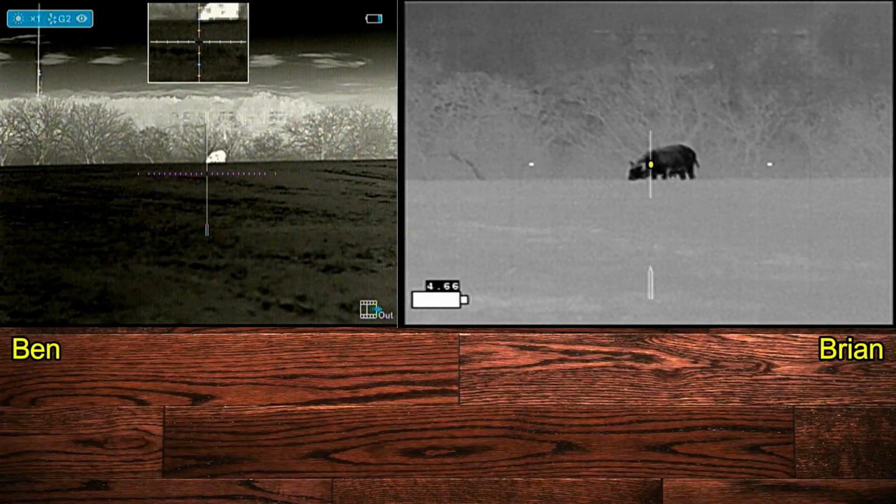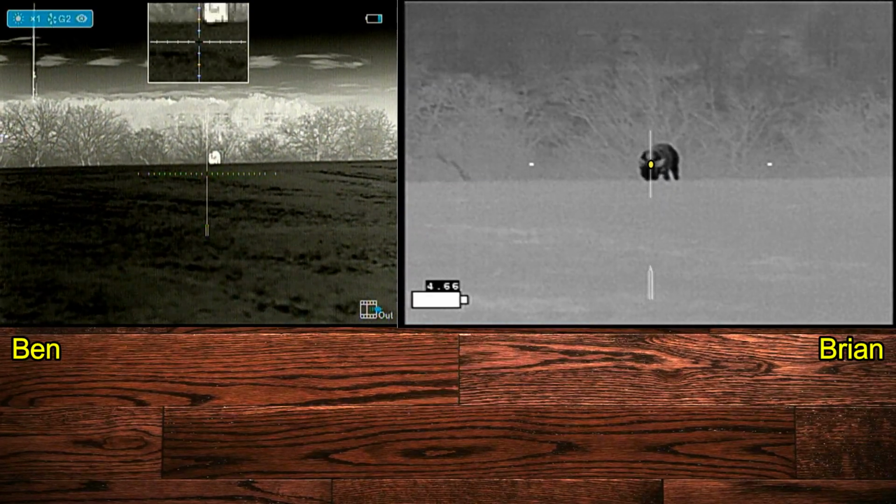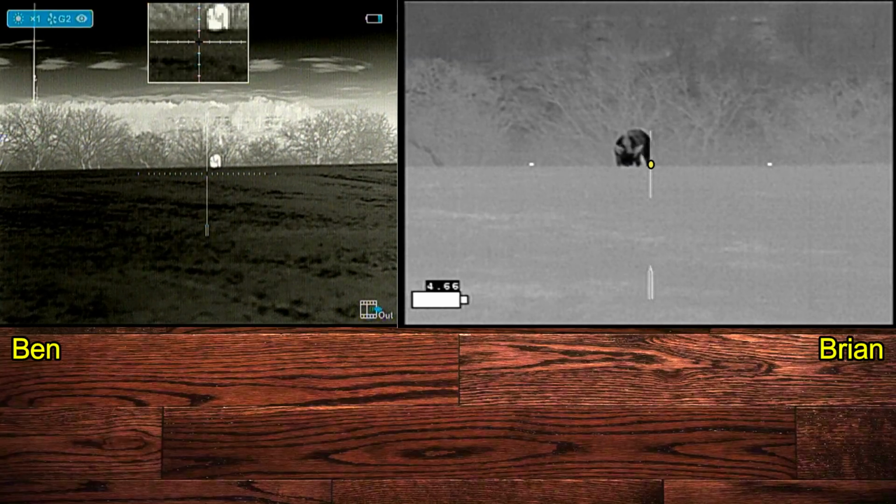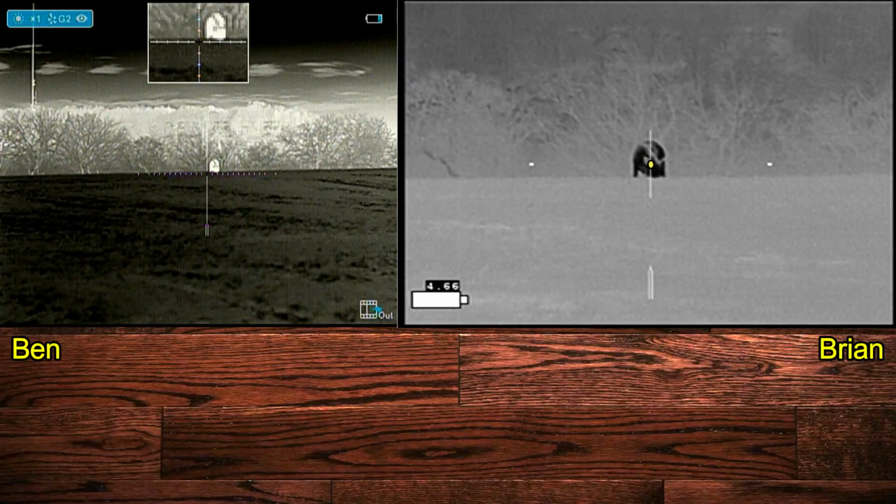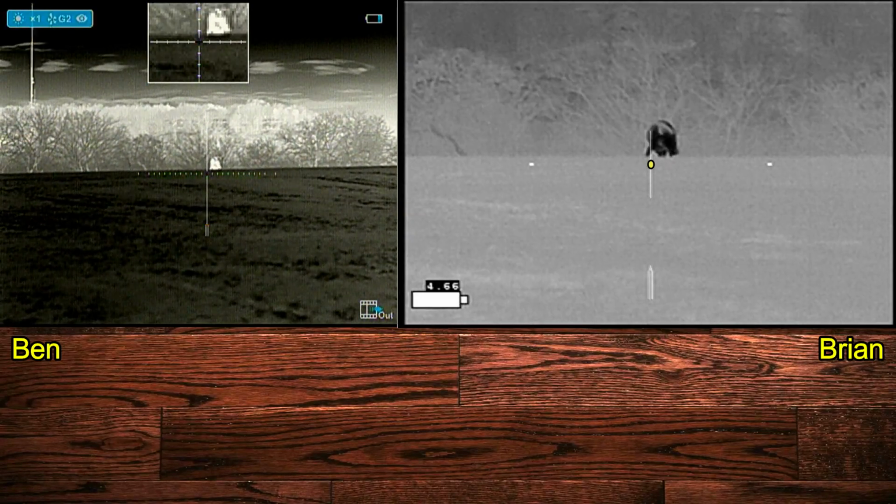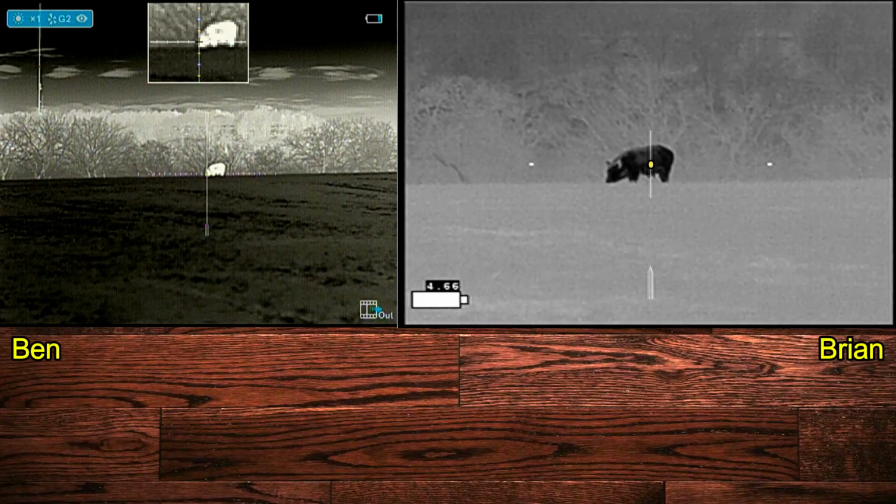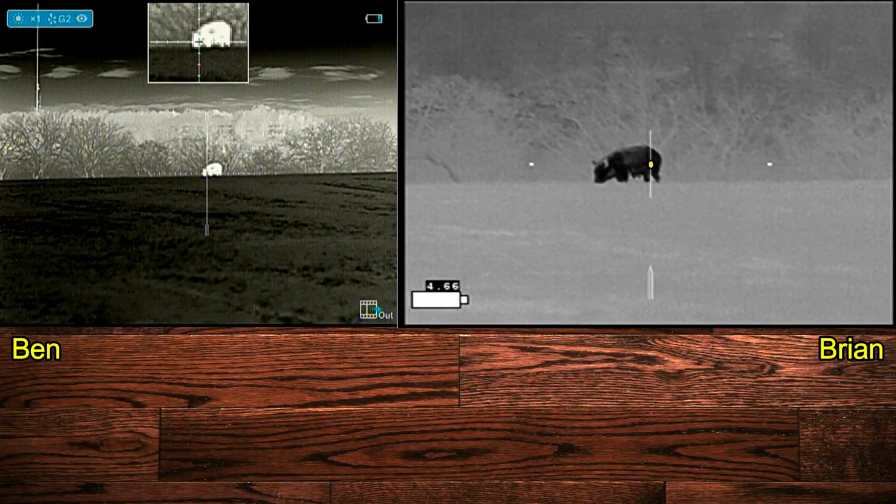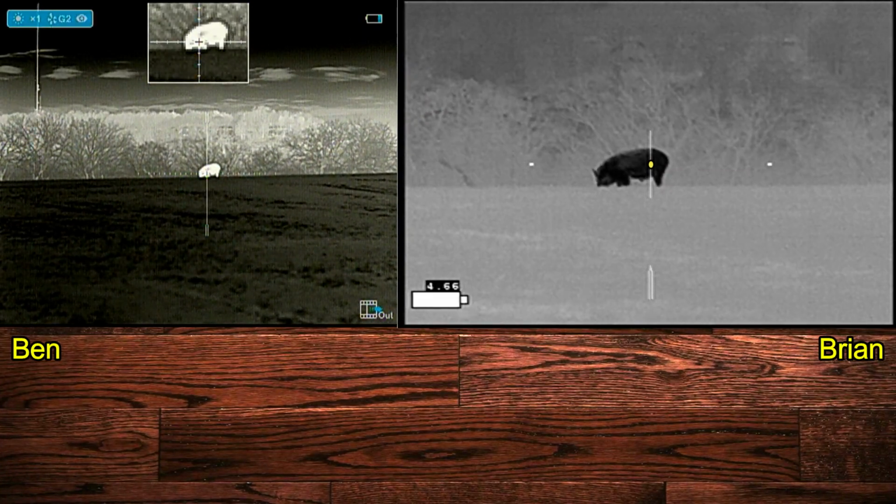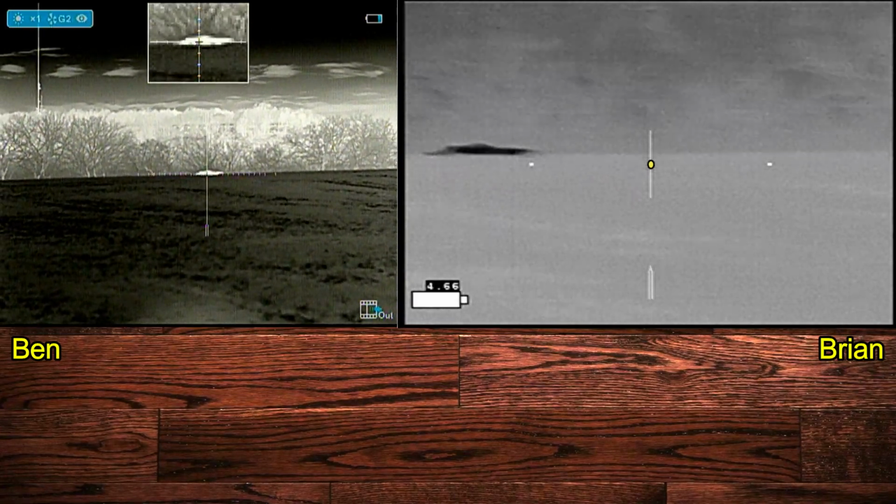Are you ready? Are you taking front or back? Ben is going to take the primary shot into the shoulder, and I'm going to get the opportunity for doing ammo testing of shooting into a non-traditional spot. I'm going to try to hit the spine further back on the hog. I'll take front, you take back. Okay. 3, 2, 1. 2 shots and 2 hits, and the hog goes right down.